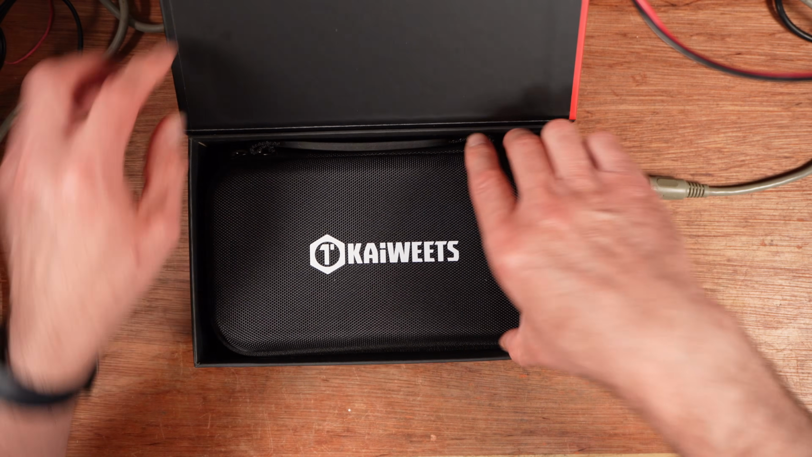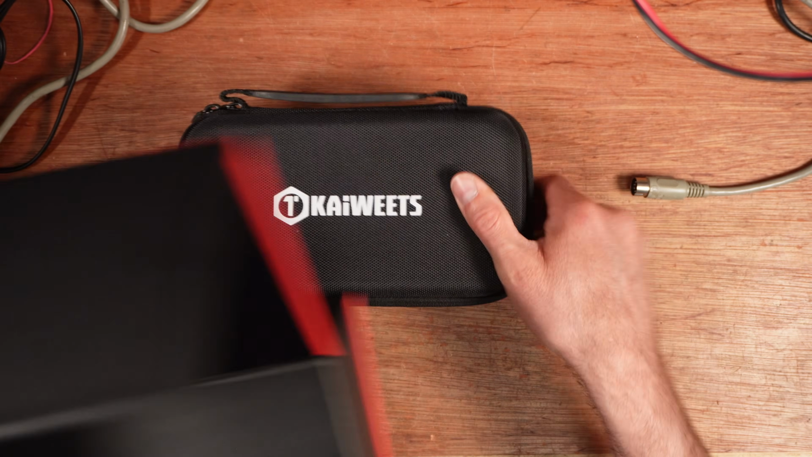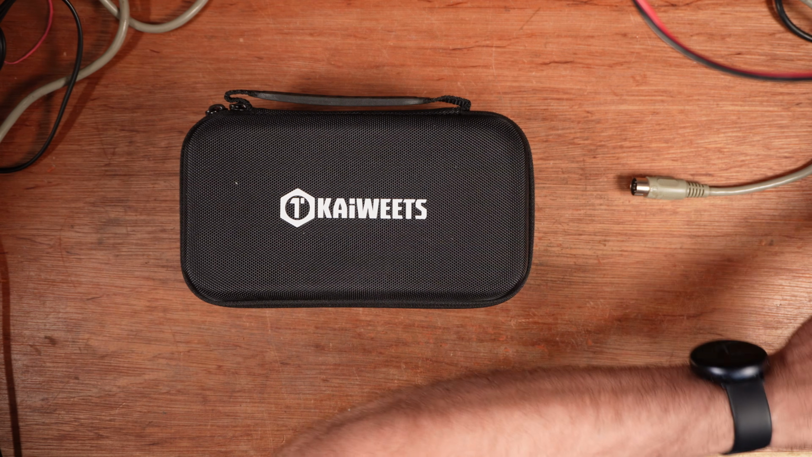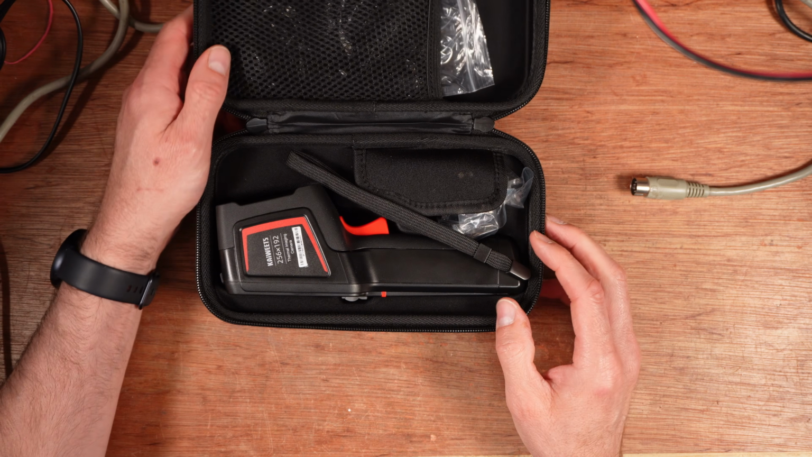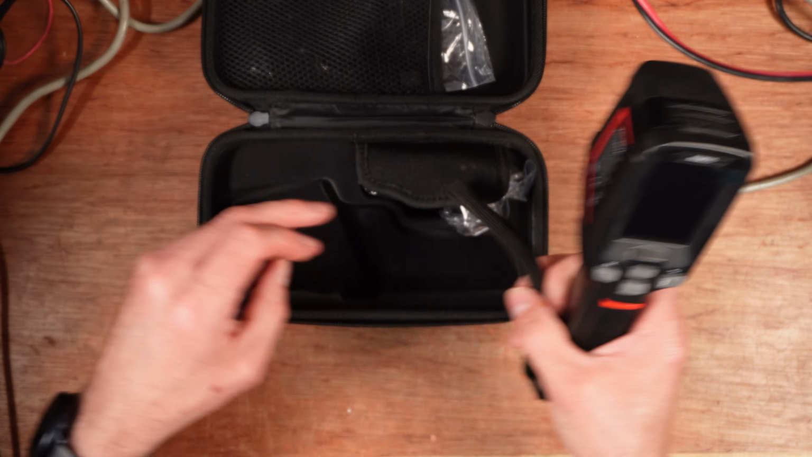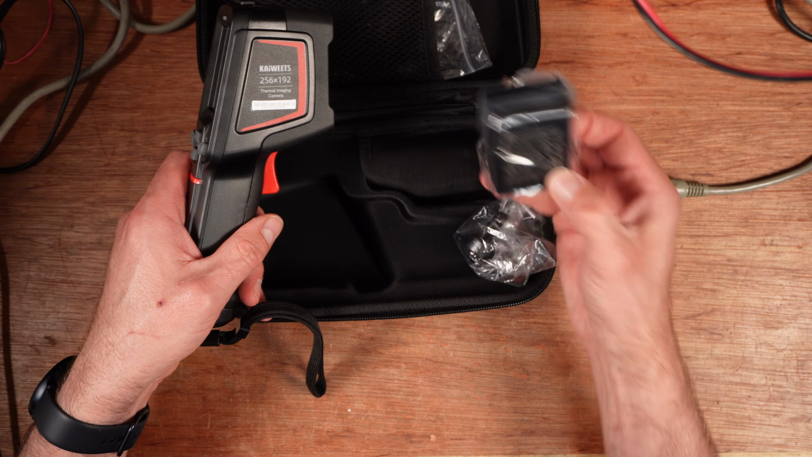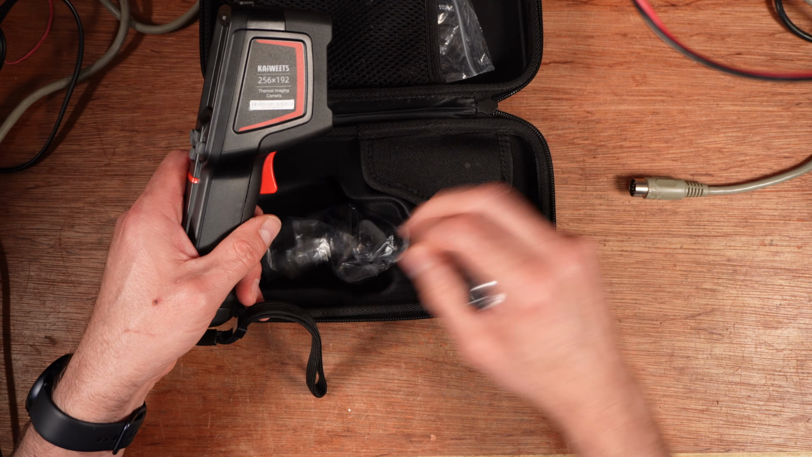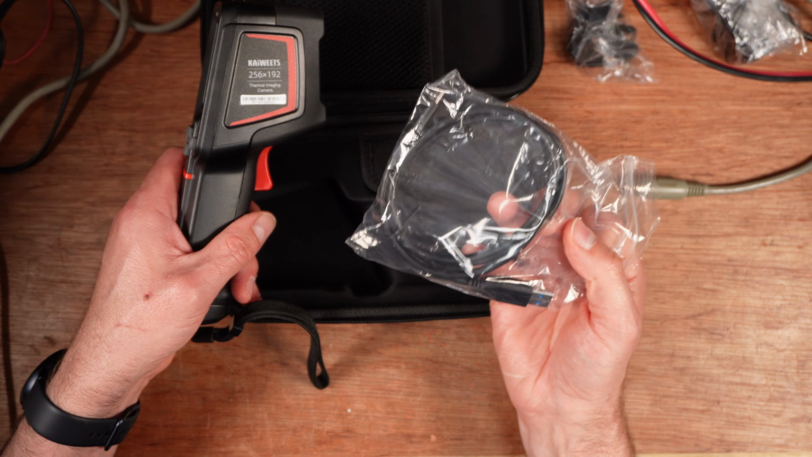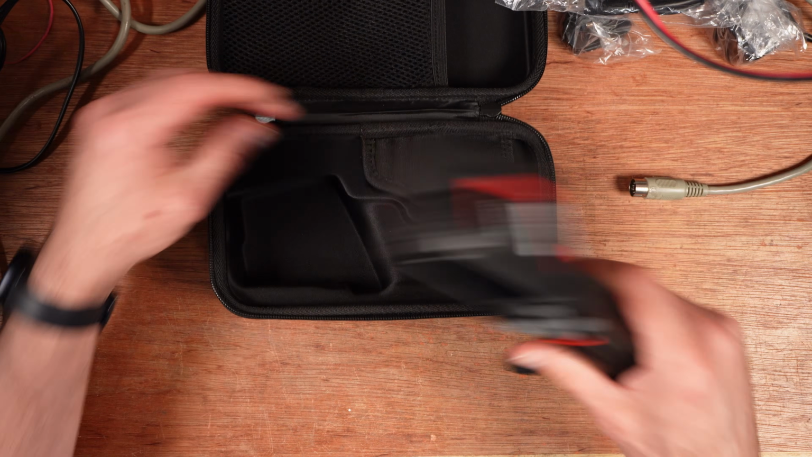All right, I have been into this box already and had a look around to get used to the camera because I didn't want to be floundering during the video. I also needed to charge it up, so it's all ready to go for the review. So inside we get the thermal camera itself. We get a charger with a UK plug adapter and a USB-C cable. The case is really nice.